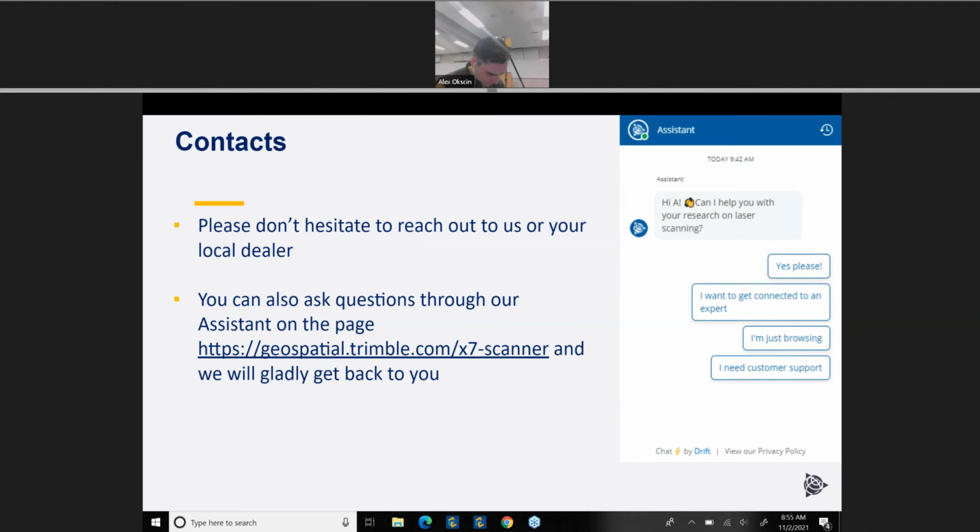Is there an on-site training option for georeferencing? So yes, Leon, there is. I don't know where you're located, but all the Trimble dealers are trained on Trimble Perspective, on the X7 and what it can do. So please, as you can see here on the screen, don't hesitate to reach out to us or to your local dealer. If you don't know your local dealer, you can reach out to me or Alex. Please do so, and we'll put you in touch. They're going to be more than happy to help you.